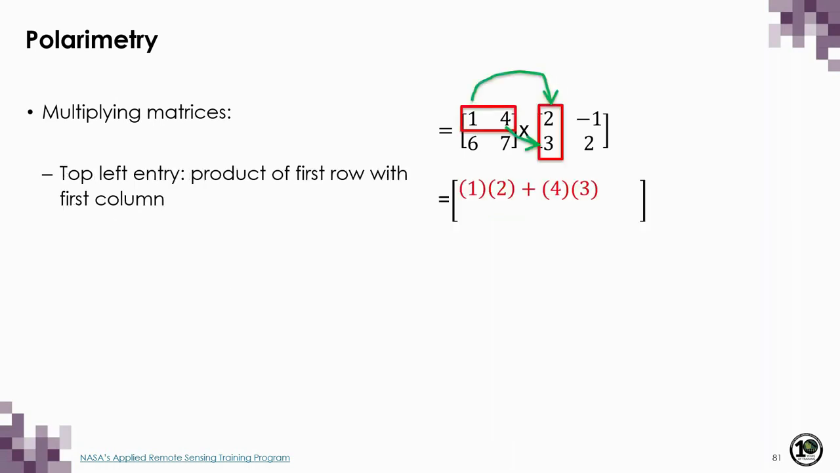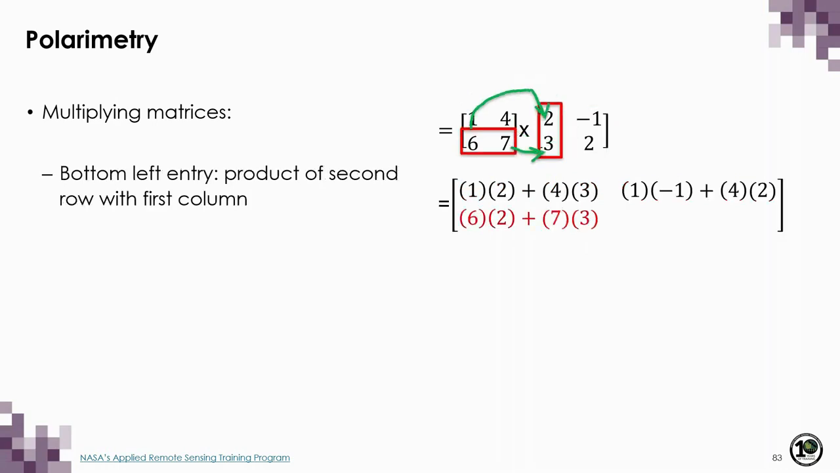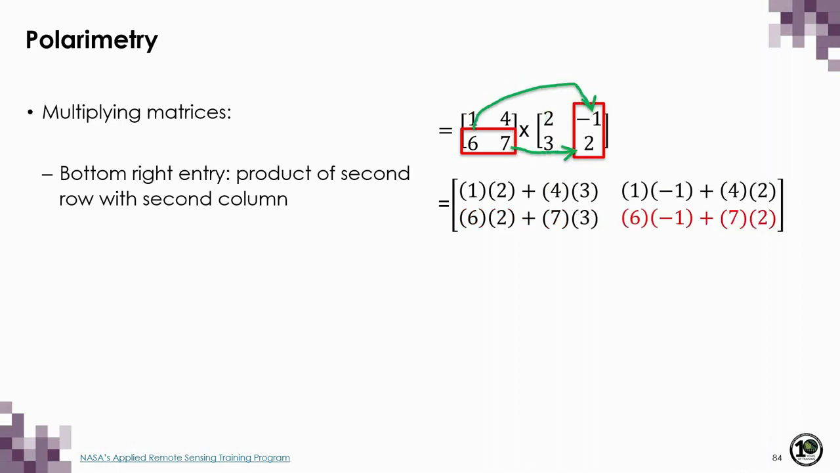So how do we do this? Let's first look at the top left entry. This is the product of the first row with the first column. The top right entry is the product of the first row with the second column. The bottom left entry is the product of the second row with the first column. And the bottom right entry is the product of the second row with the second column.